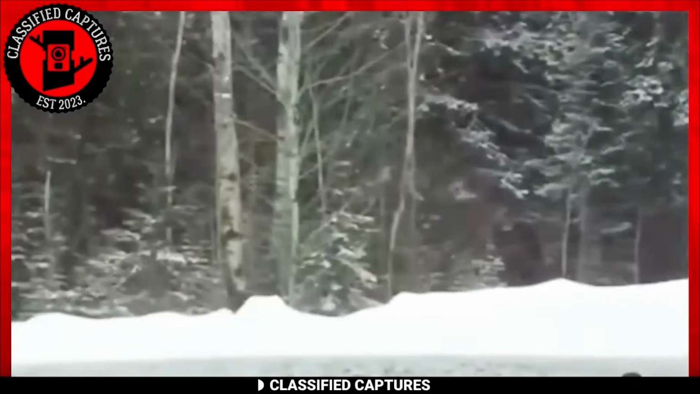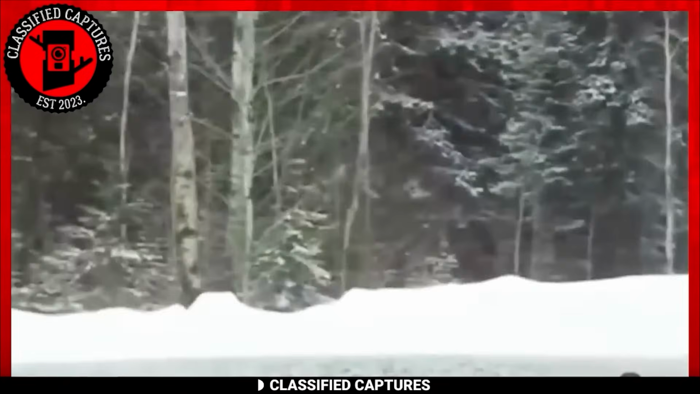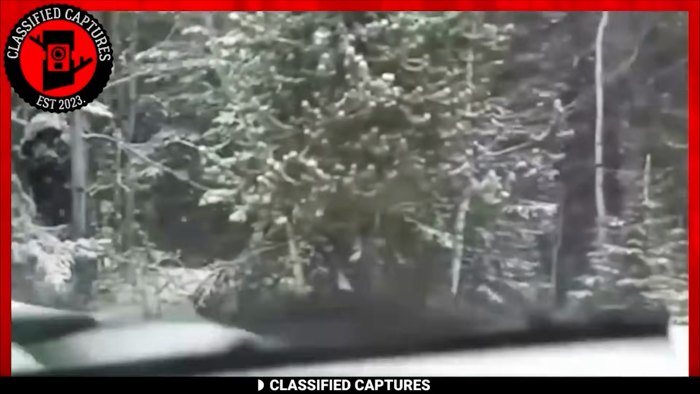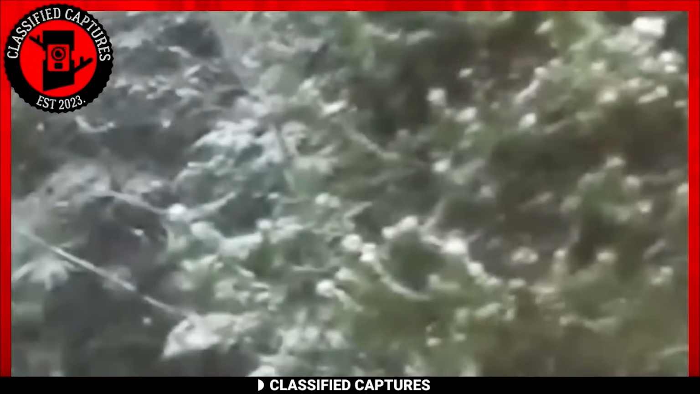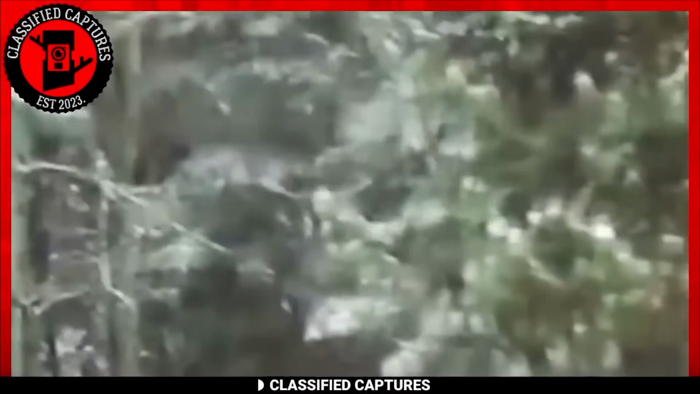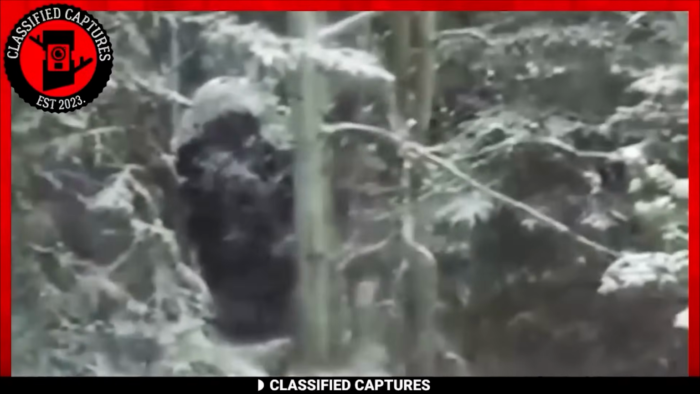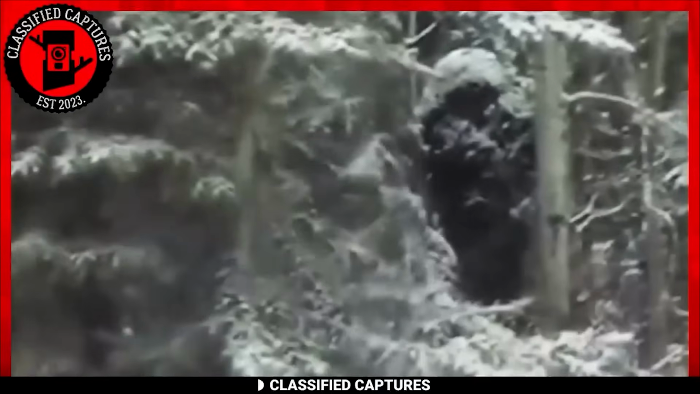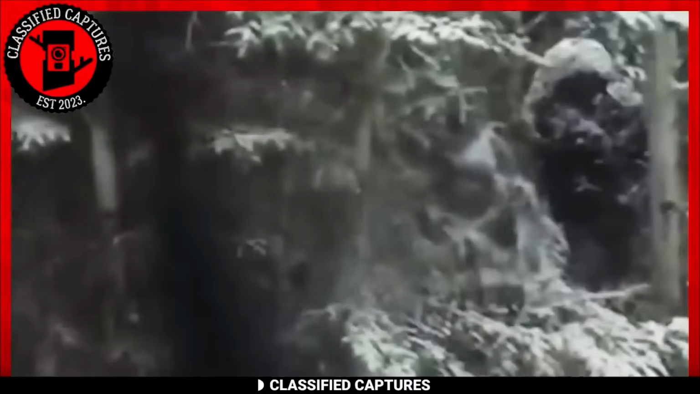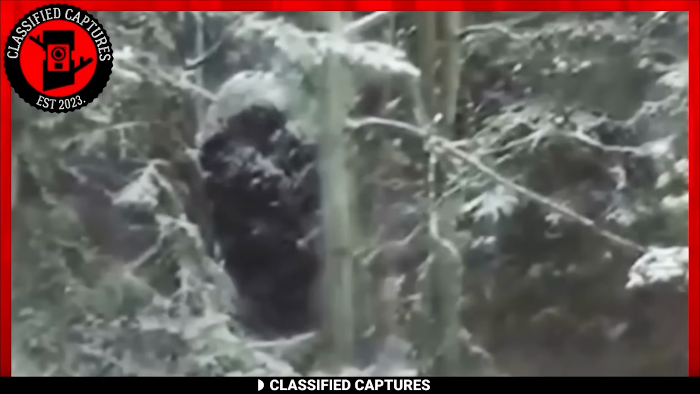In this intriguing footage captured by an oilfield worker in the Canadian woods, there's something unusual lurking among the trees. When you slow down the video, it becomes even more evident. A large, dark-furred figure with an impressive physique, almost like a bodybuilder. This creature doesn't resemble the typical primates we're familiar with. Could this be evidence of a Bigfoot in the wilds of Canada?